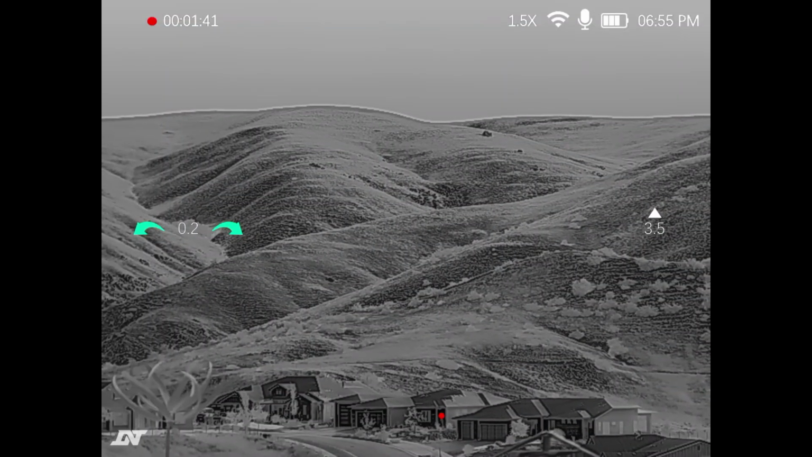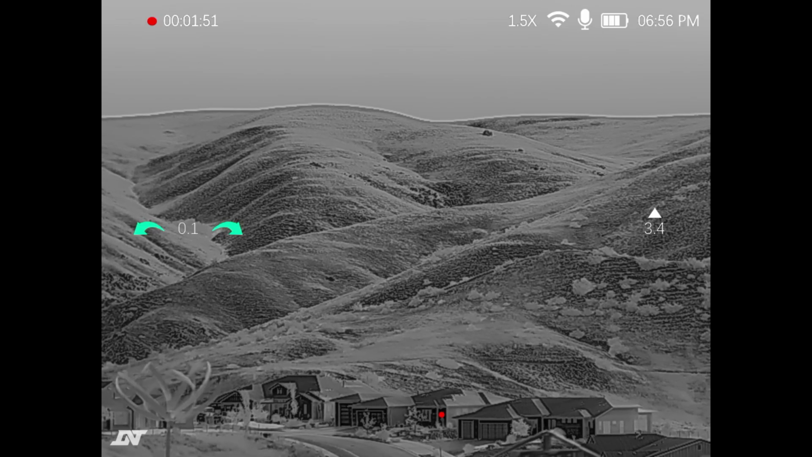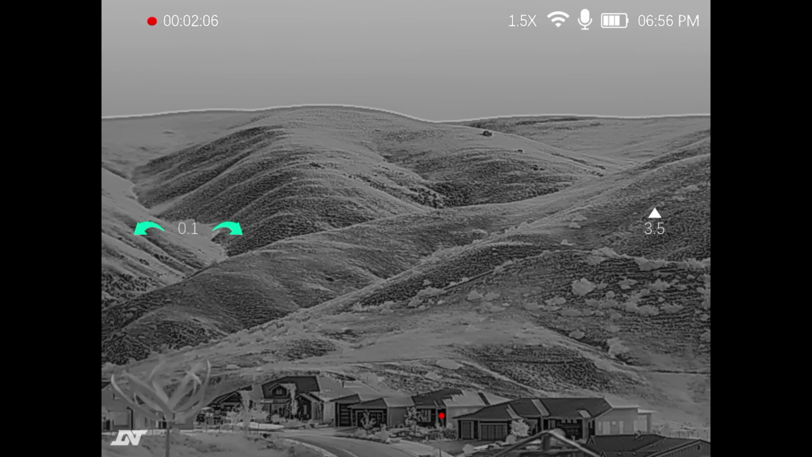So this does have the hotspot tracking. You can see a little red dot down below. I kind of like that better than the Thermite Plus that's on. That one it's a little bit harder to see. I like the red dot, it really stands out. I did check the settings on the Thermite and was not able to find a setting that would change that. If you're aware of a setting, maybe you've got similar setups, let me know, because I would prefer the red dot.